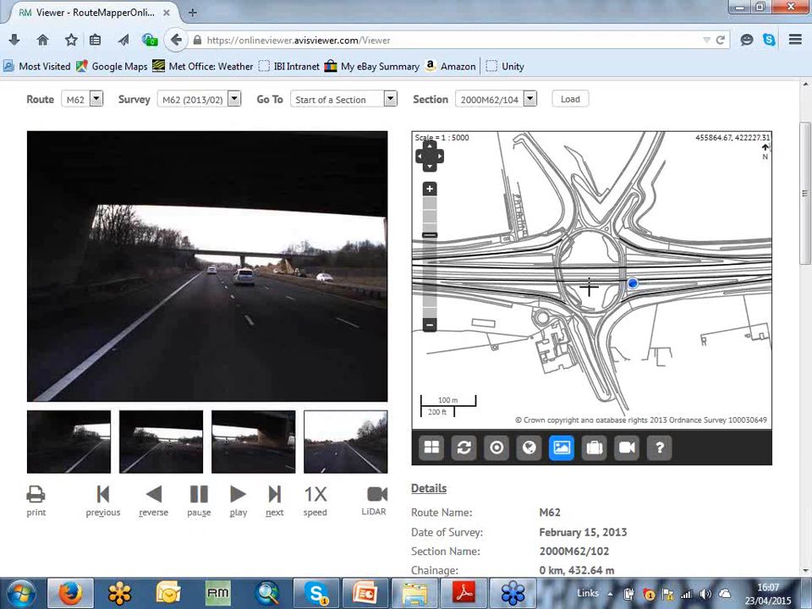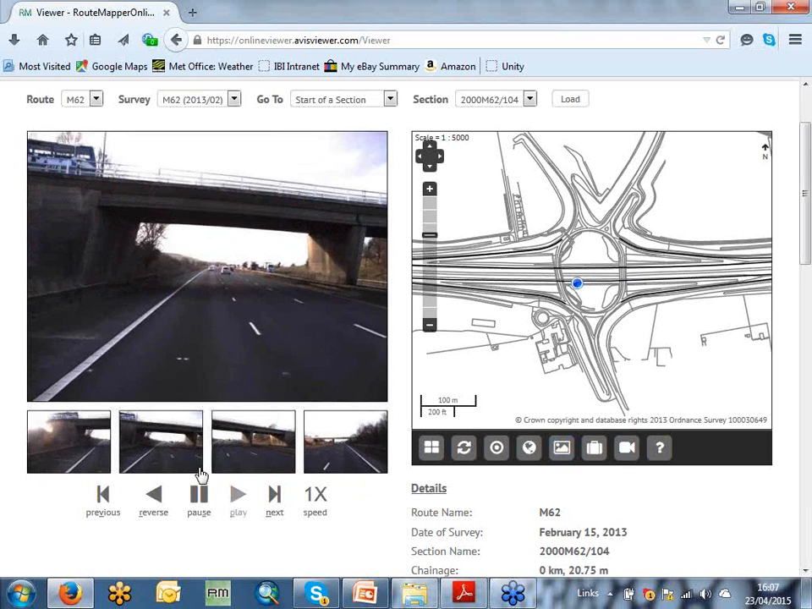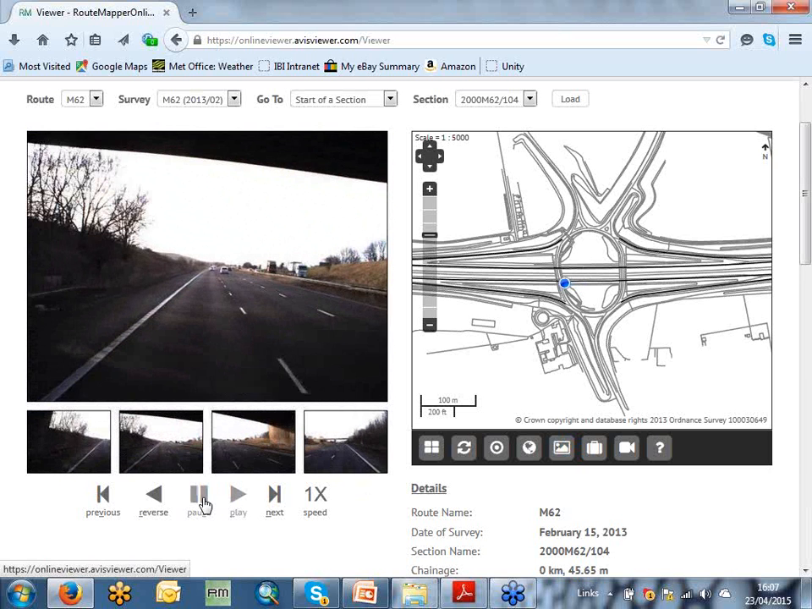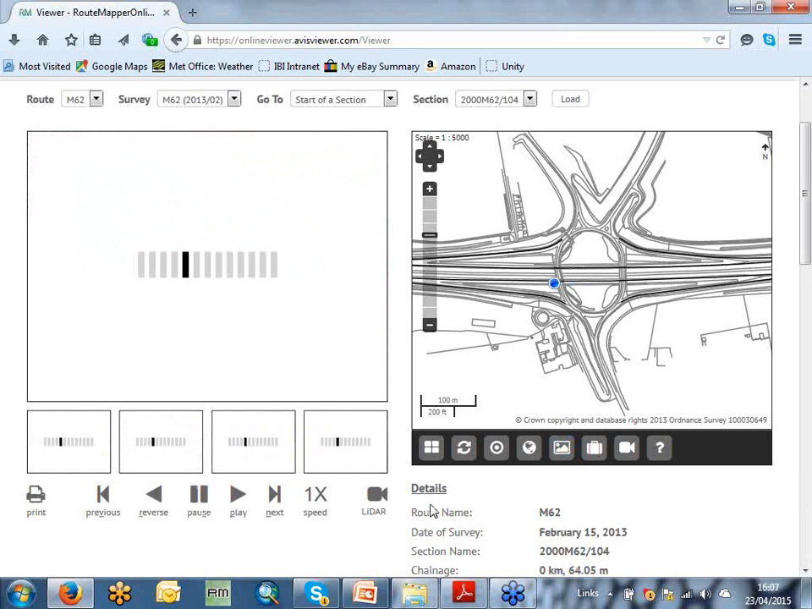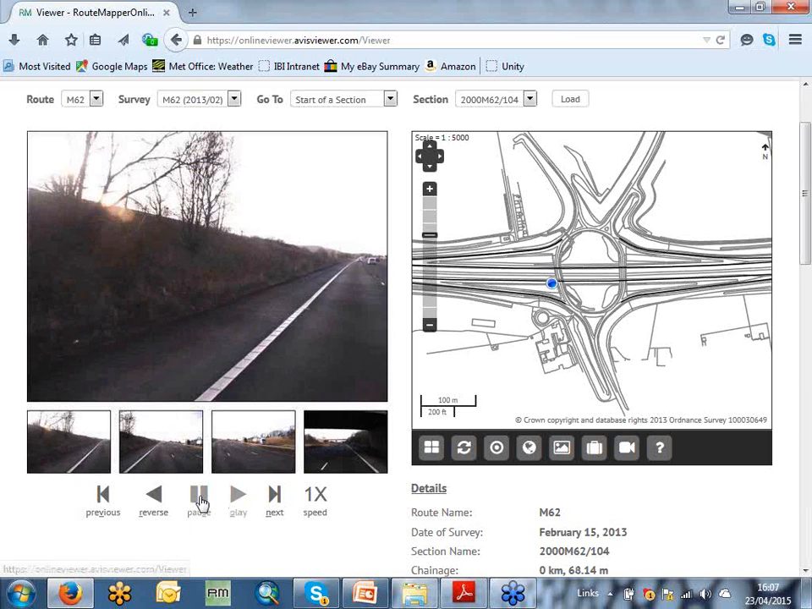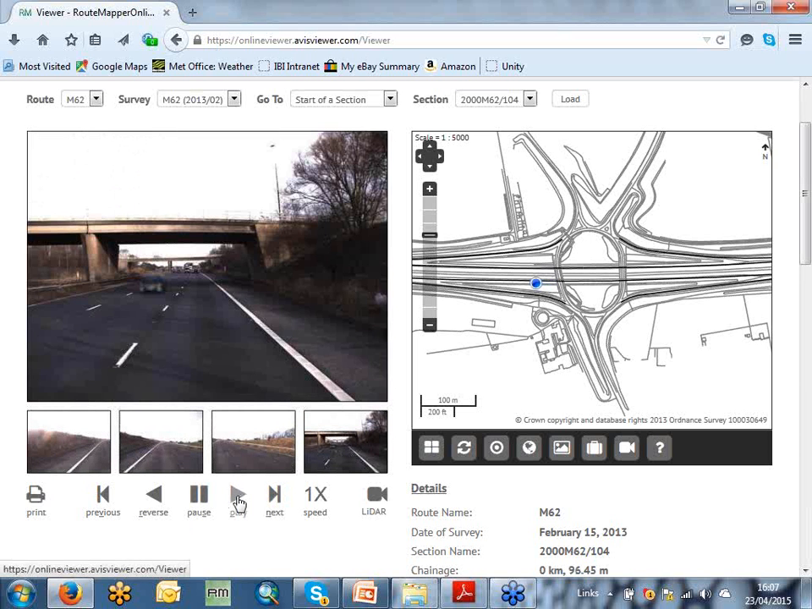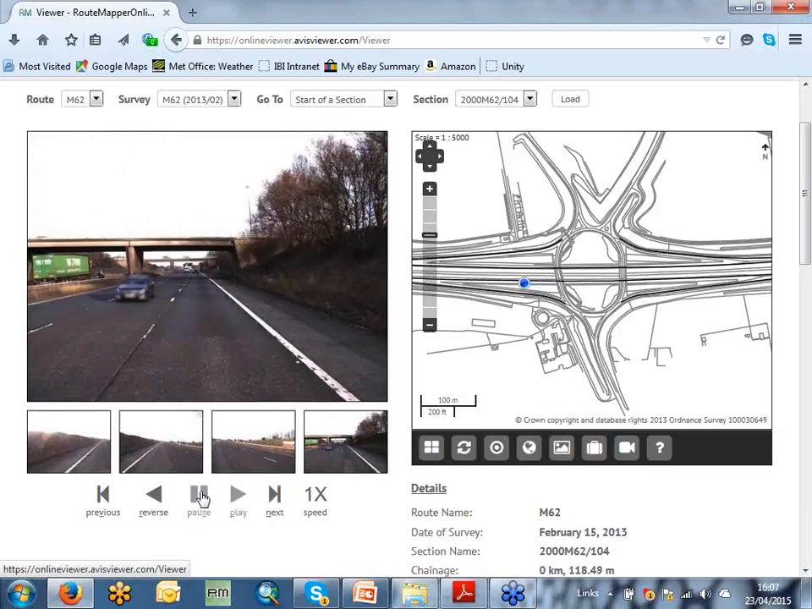You can flip to different parts of the carriageway, as you can see me doing here, and play it through. You can flip to different camera angles. So here I'm looking at the left. Or even I can flip to the rear camera and play that through.